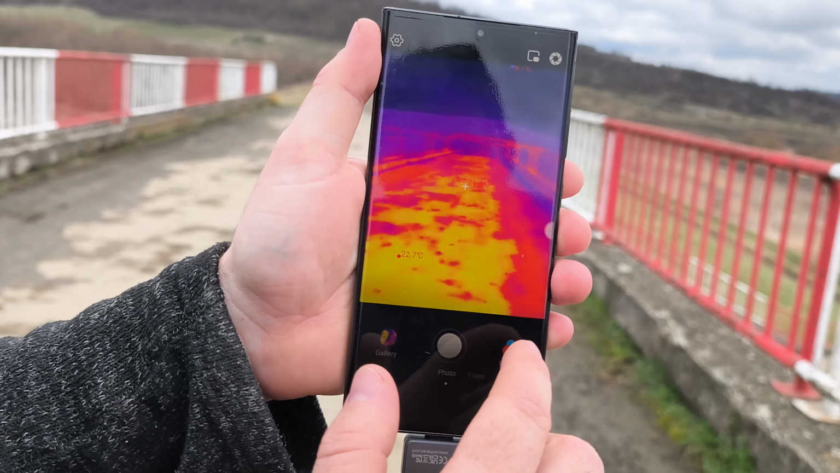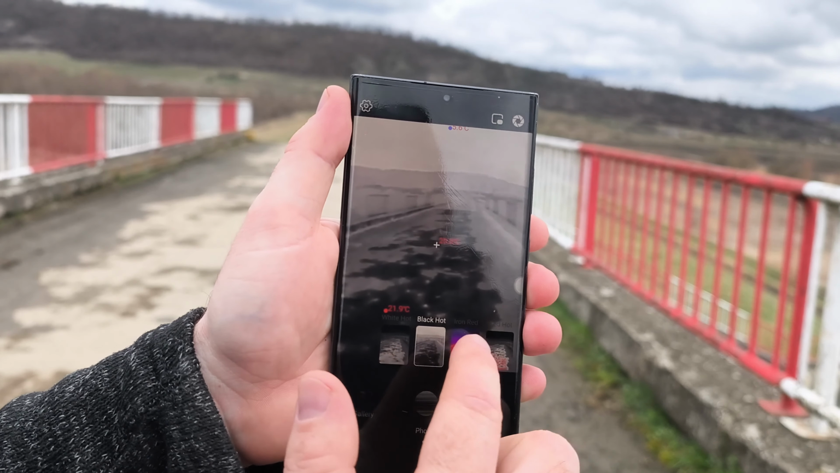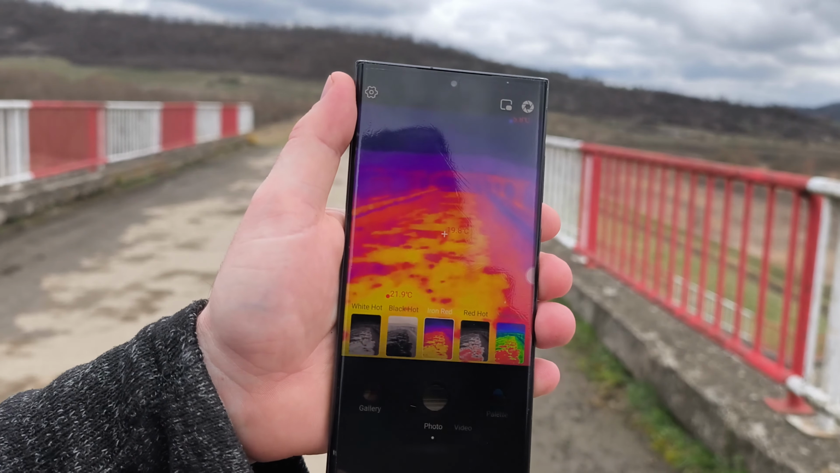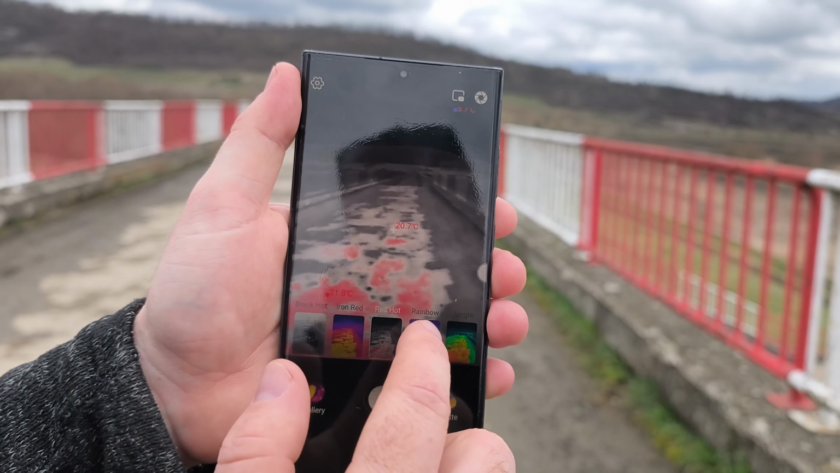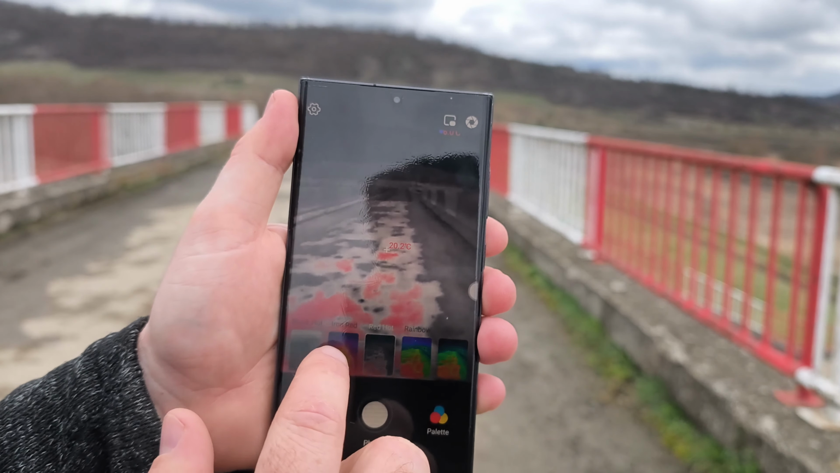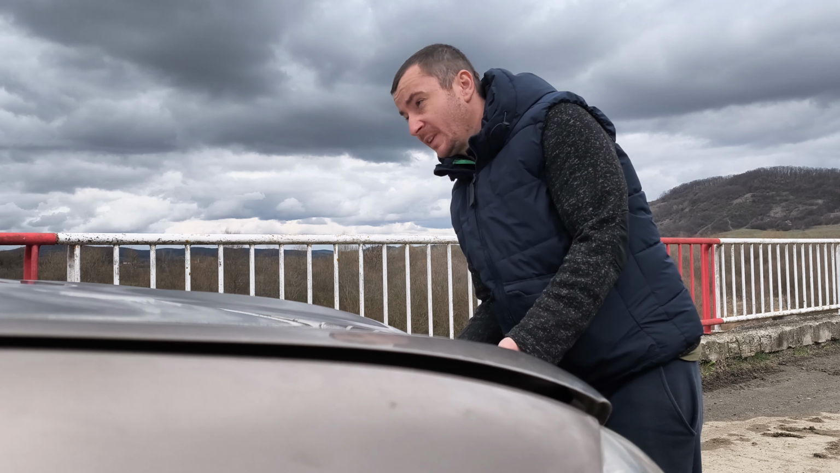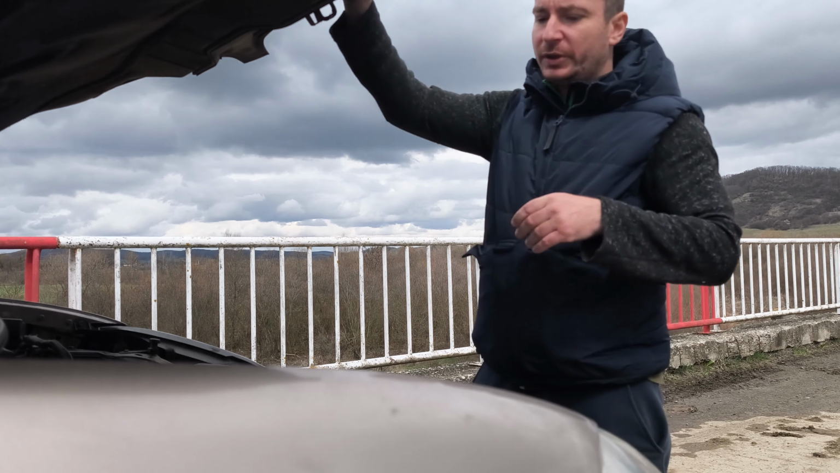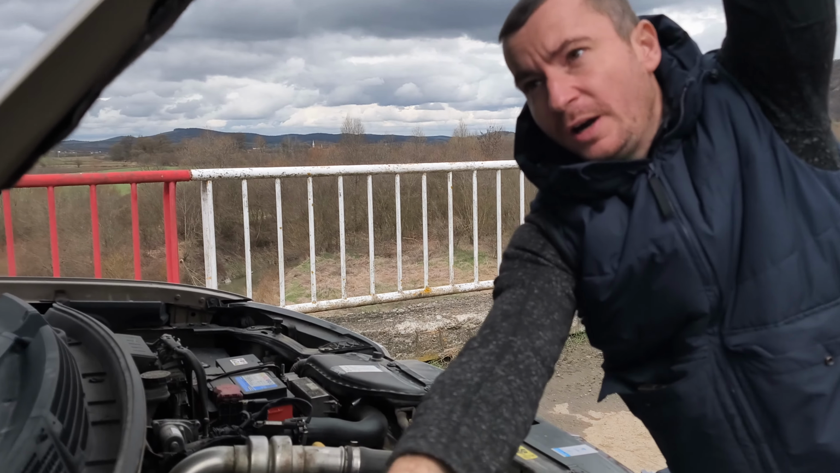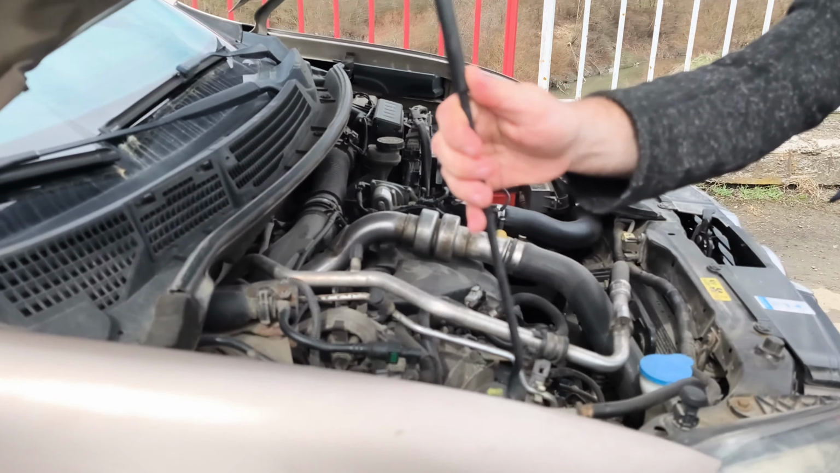You have some palettes. You can use white hot, black hot, iron red. This is my personal preference. There is also rainbow, jungle, and so on and so forth. But the main thing about it, if you open your car, you can use the InfiRay thermal camera to diagnose your car itself.